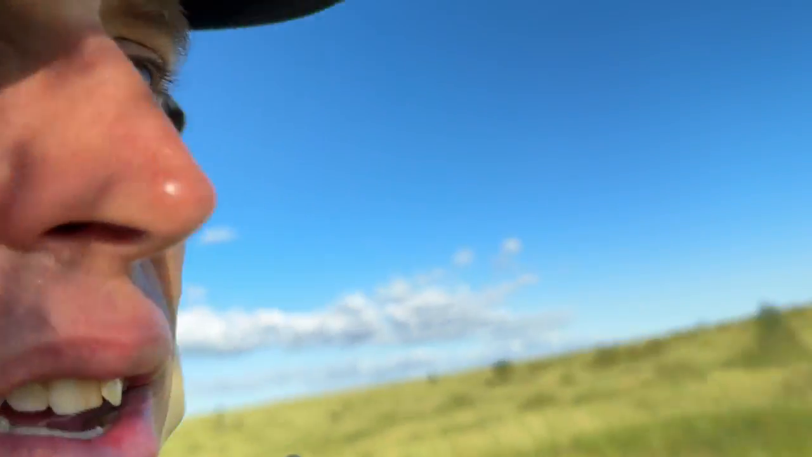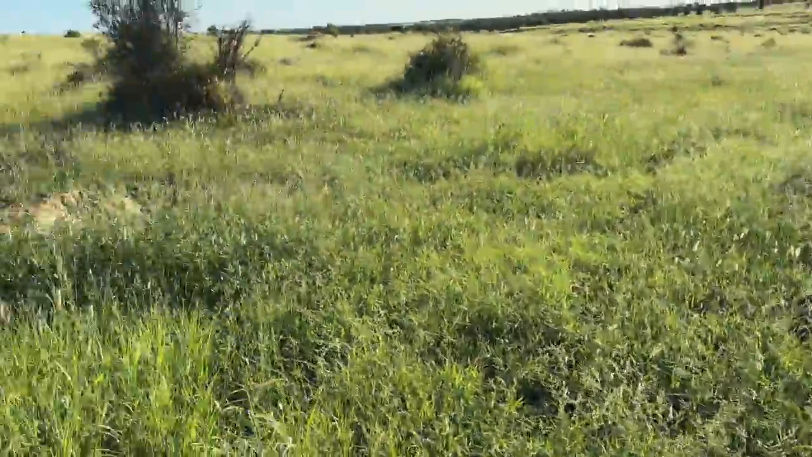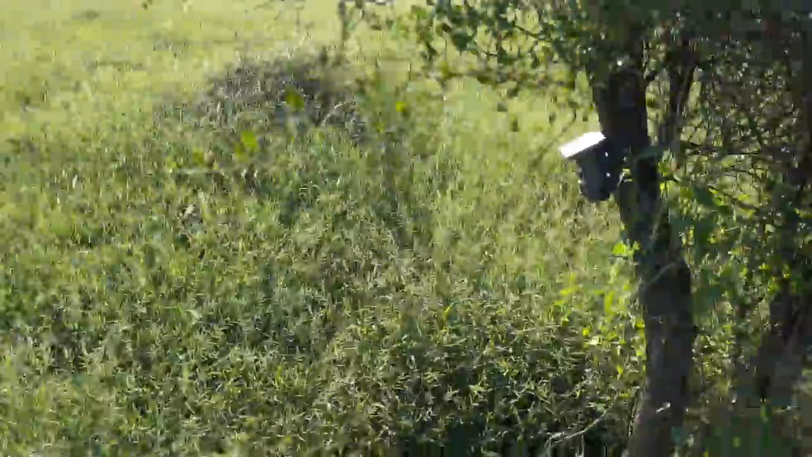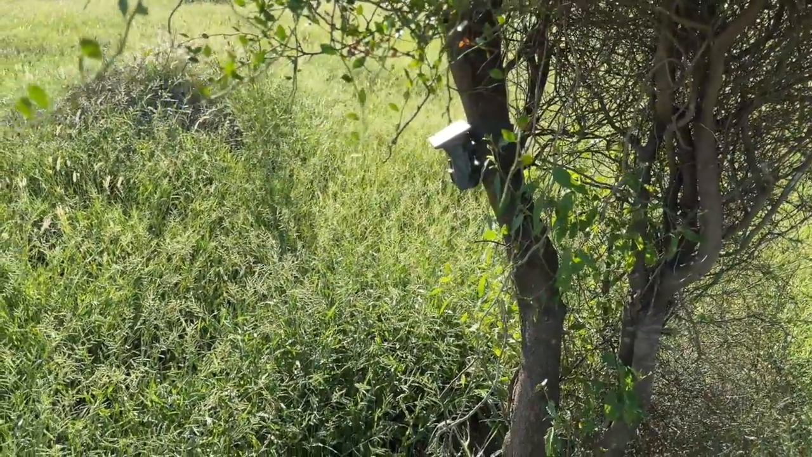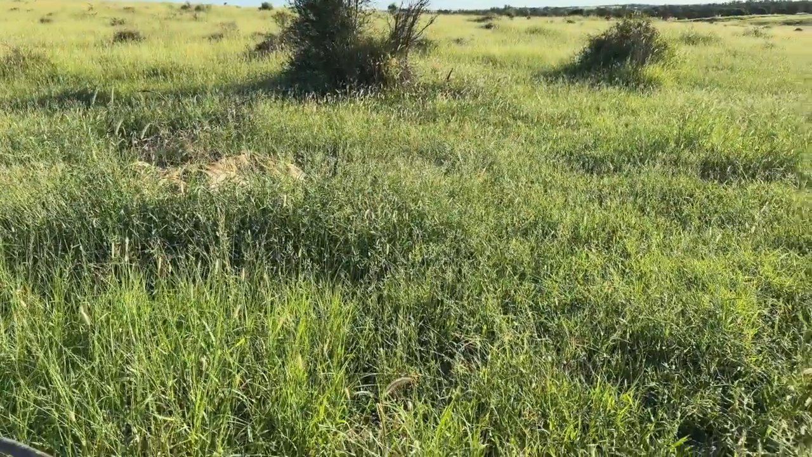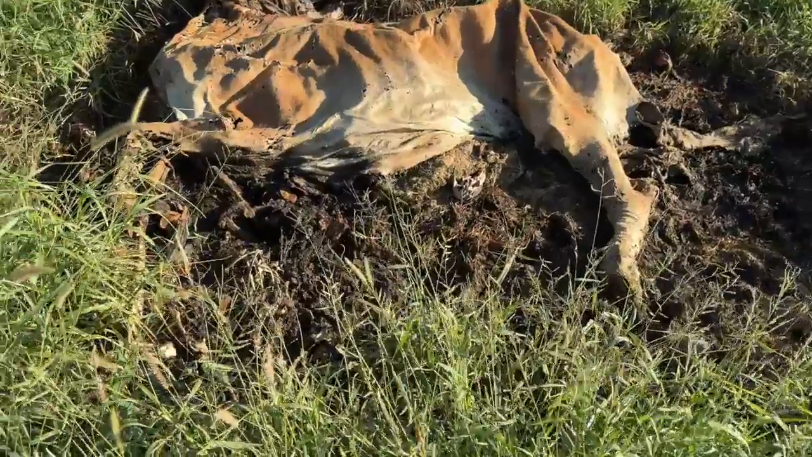Well, I've just been out on the bike. We've been shifting a few mobs of cattle, and I've just come down here. A few weeks ago I had to shoot this heifer here, so I dragged her up here and set my camera up. I just checked the camera. There's nothing there for a fair while. She's sort of almost rotted away. I noticed there's been something here.